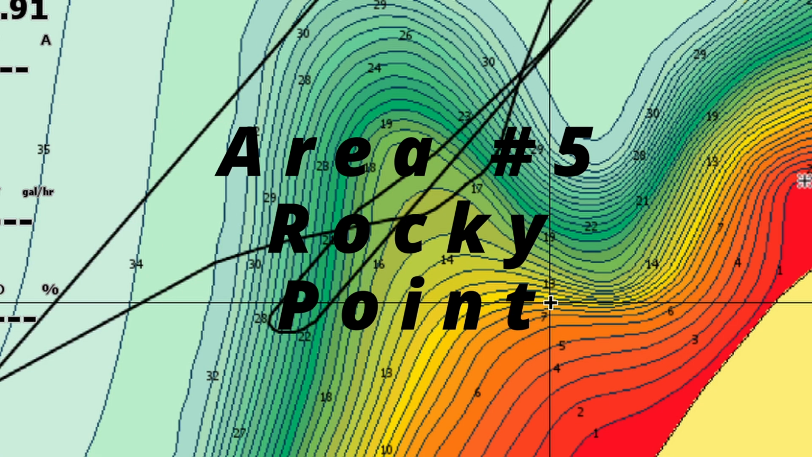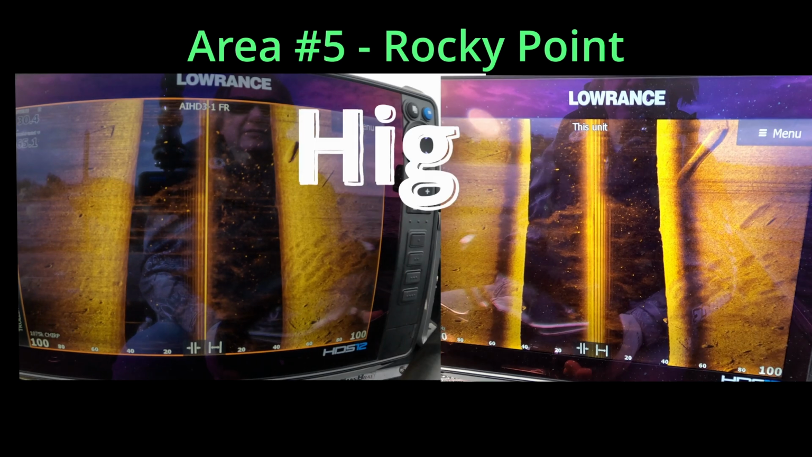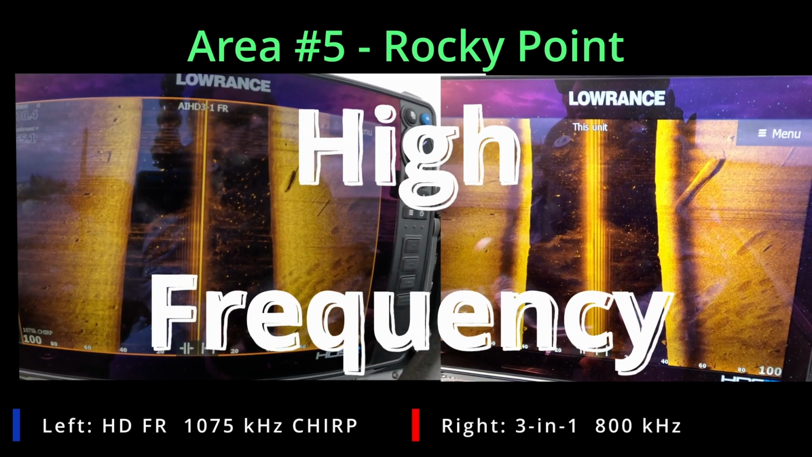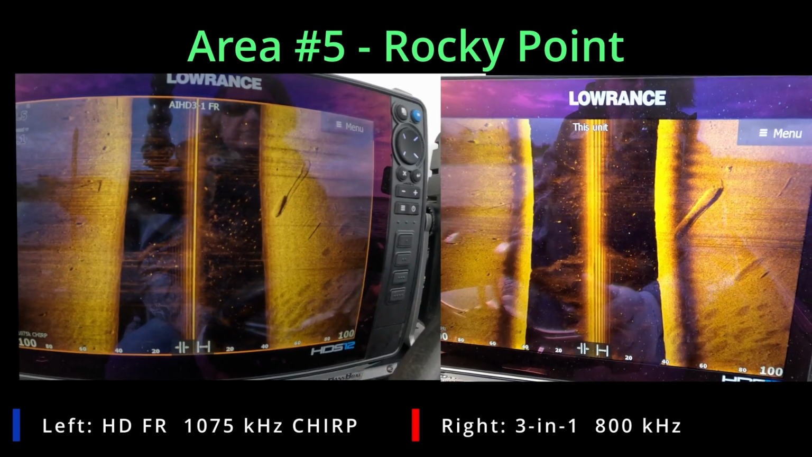Okay, this is the last area, which is a rocky point. It's quite a few miles away from Messina, but we decided to check it out anyway. Unfortunately, I forgot to bring the SD cards with me to put in the unit, so we have to do these screens here.